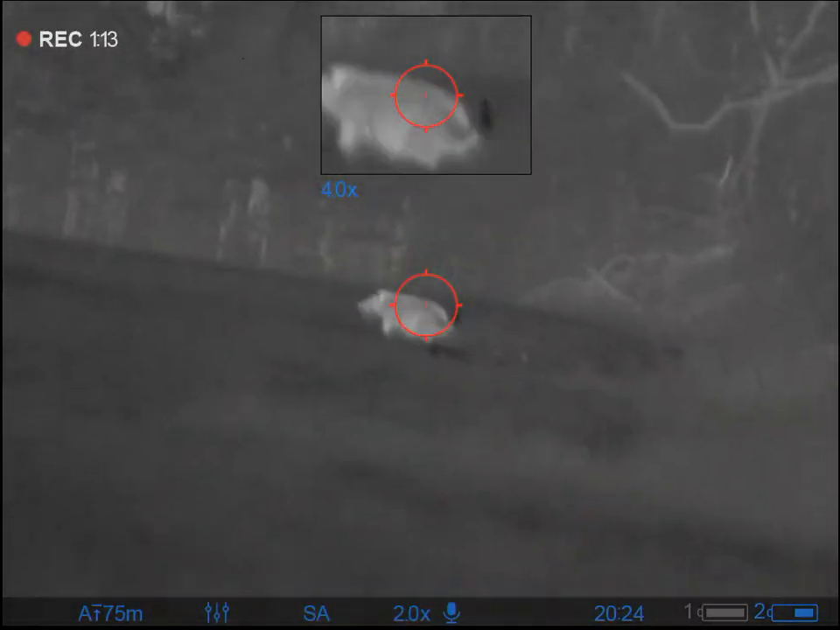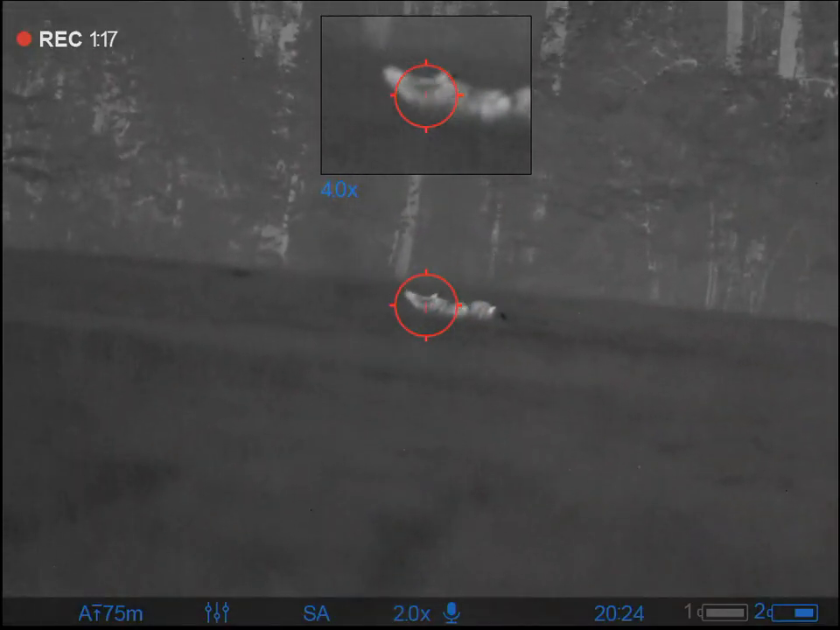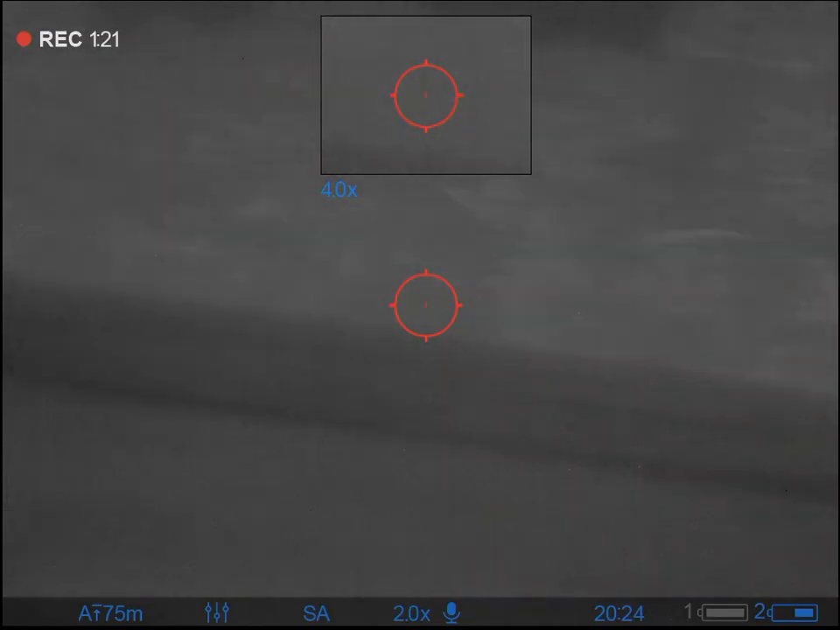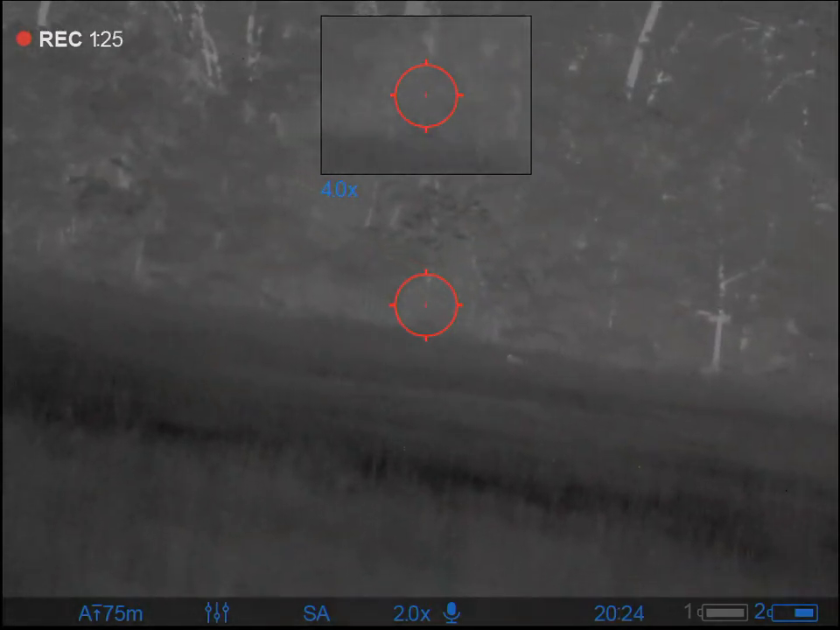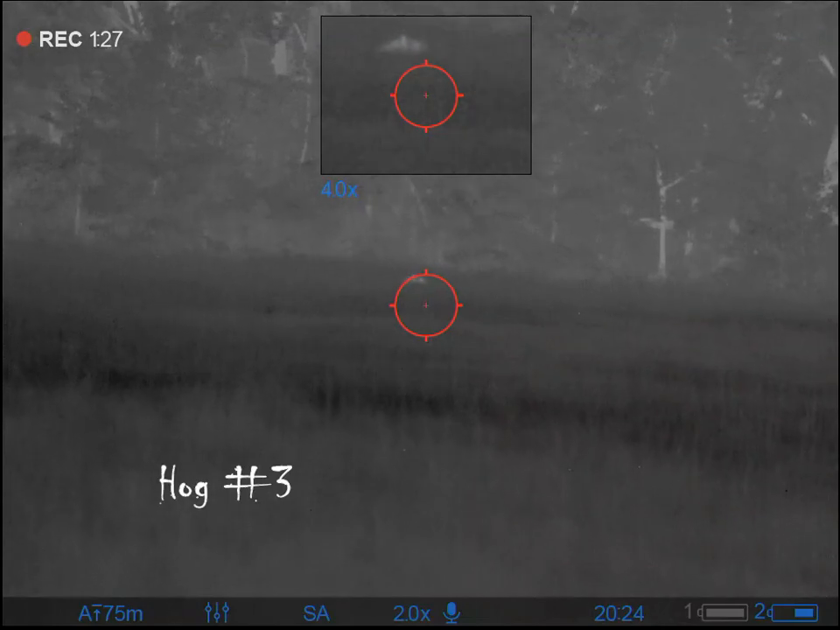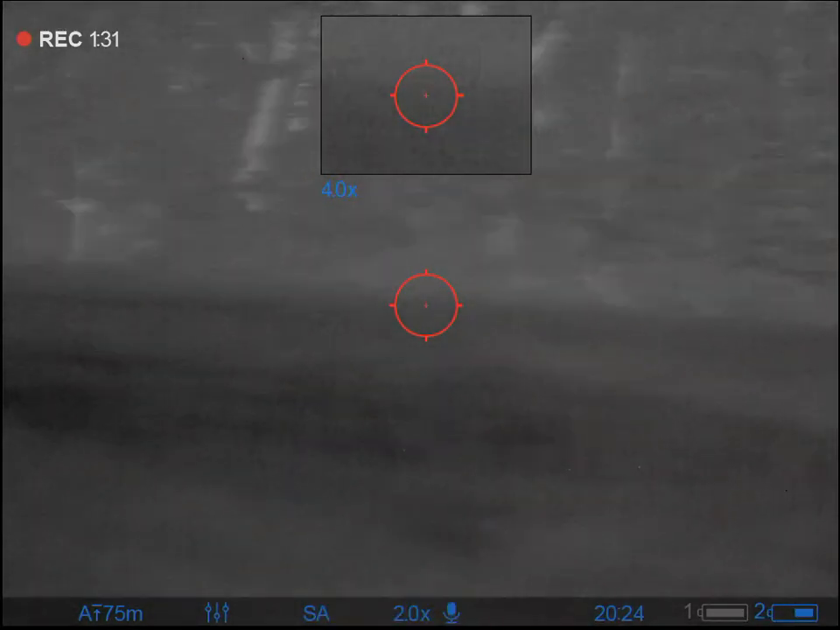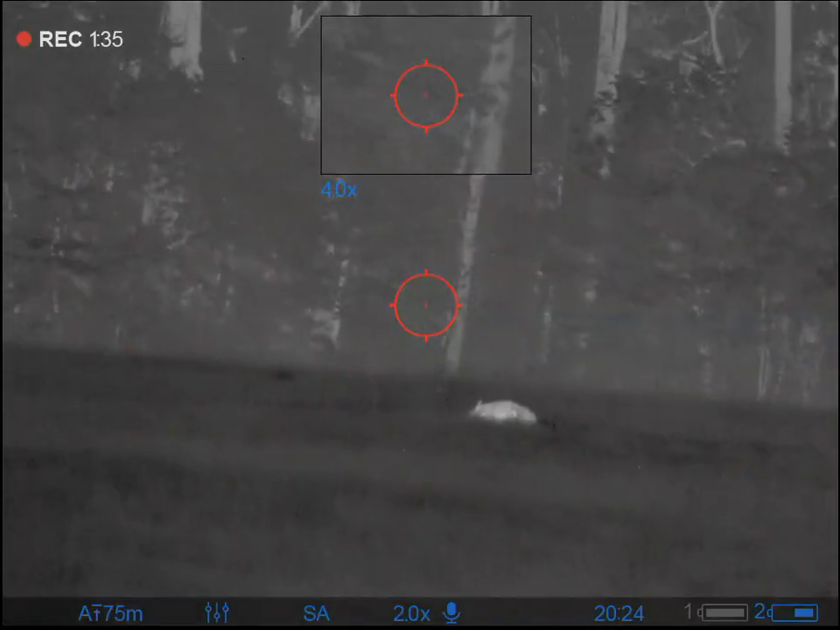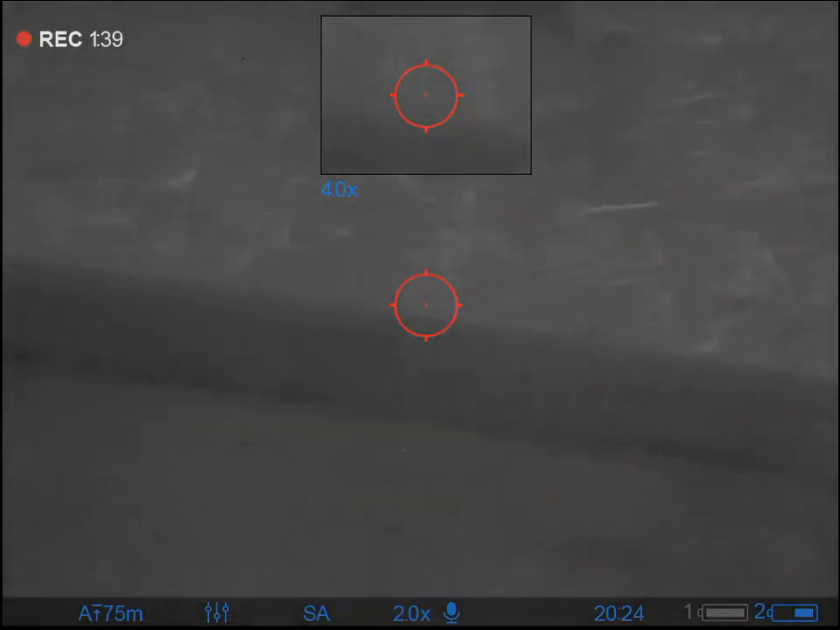That second hog certainly lost her in the woods, but I found a bunch of buzzards there for the next few days. And then at some point I managed to hit this little hog number 3 here. And that's the one I'm going to go ahead and put down. Finishing shot just to be sure. And that's it for these hogs.